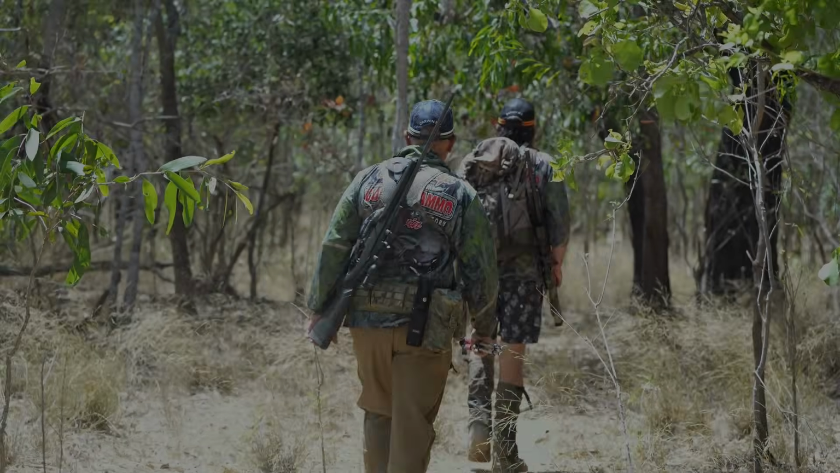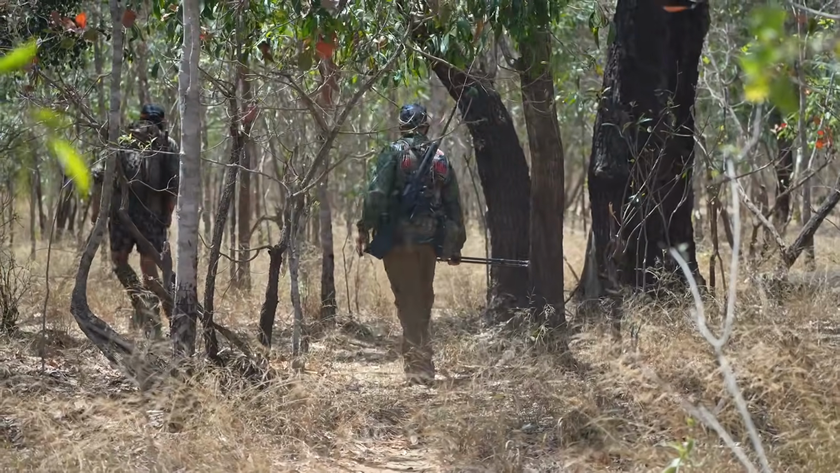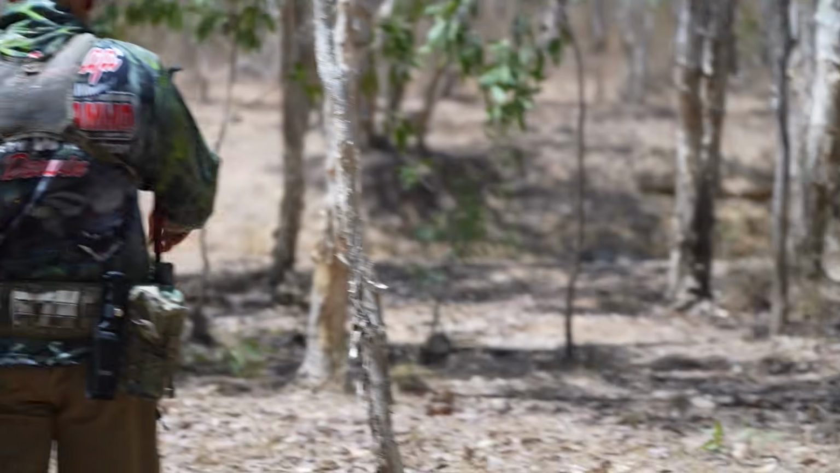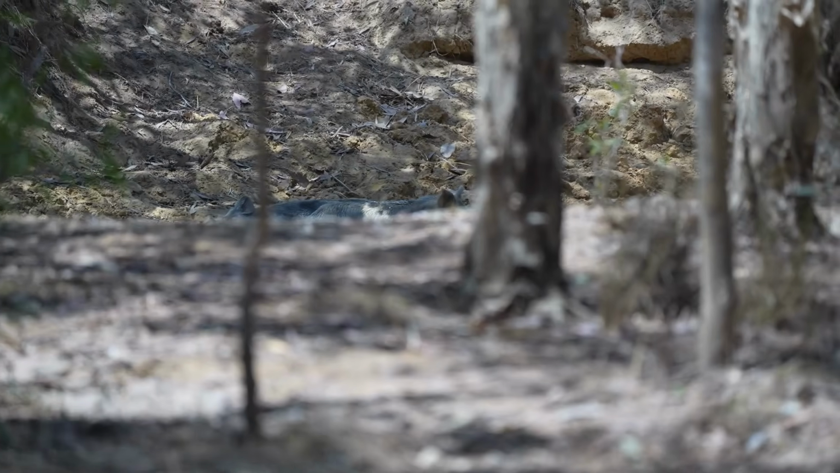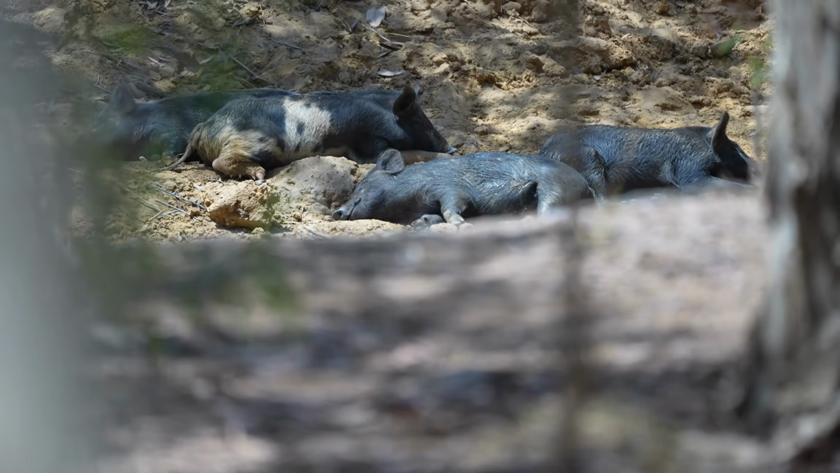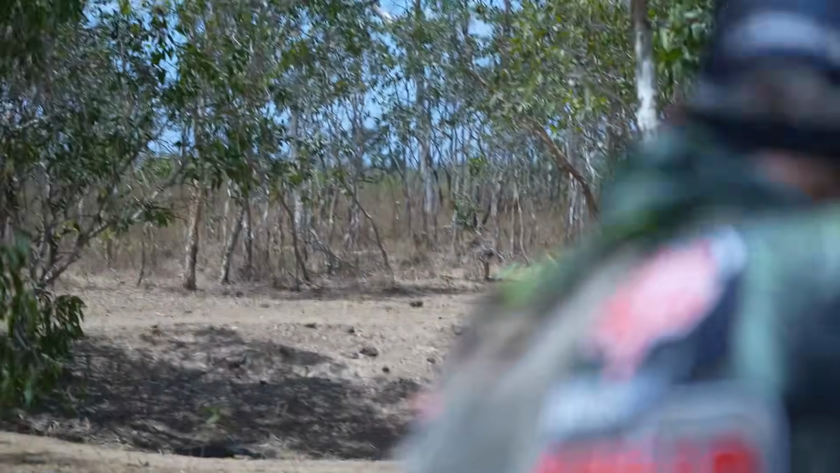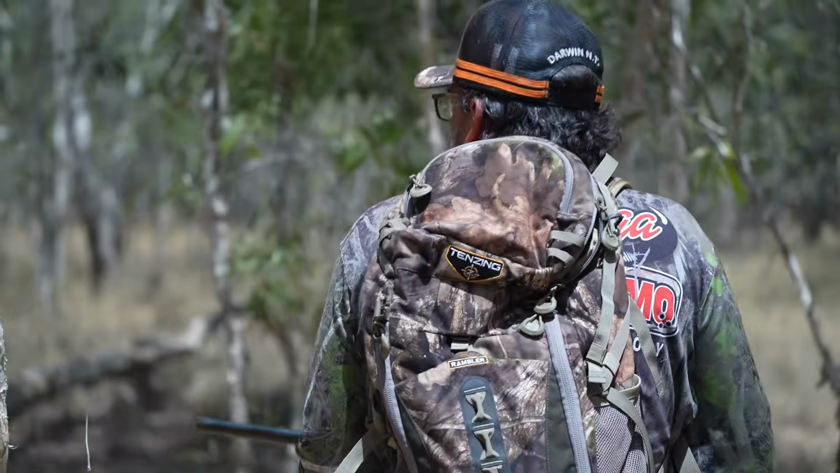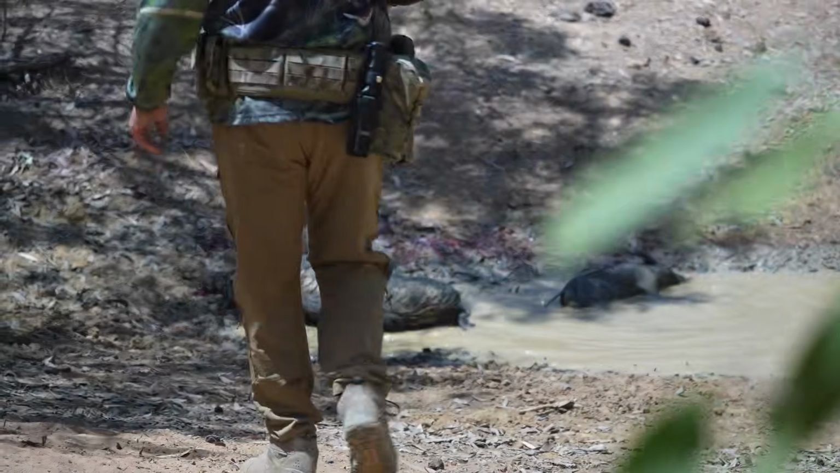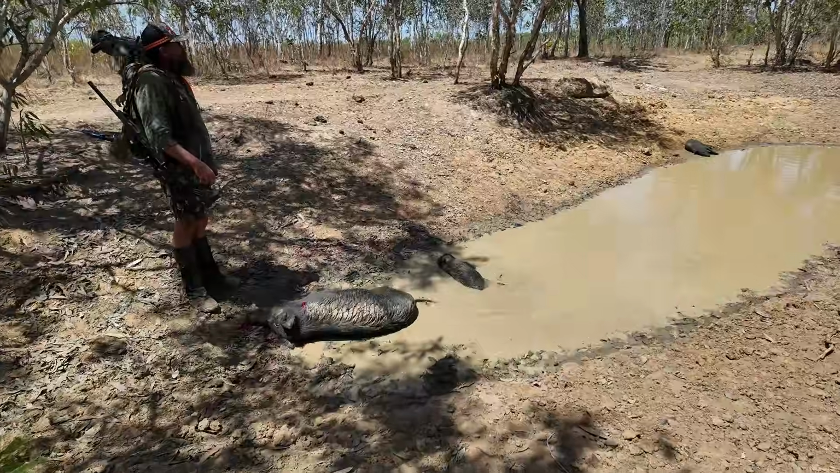This morning we were straight down to walk the dry creek line and check out a couple of billabongs where we'd been told a large water buffalo lived. I had the 375 H&H Sako S90 and the boys had their 308s. We stumbled onto pigs very quickly. He's a good pig, mate. Well, that worked all right.